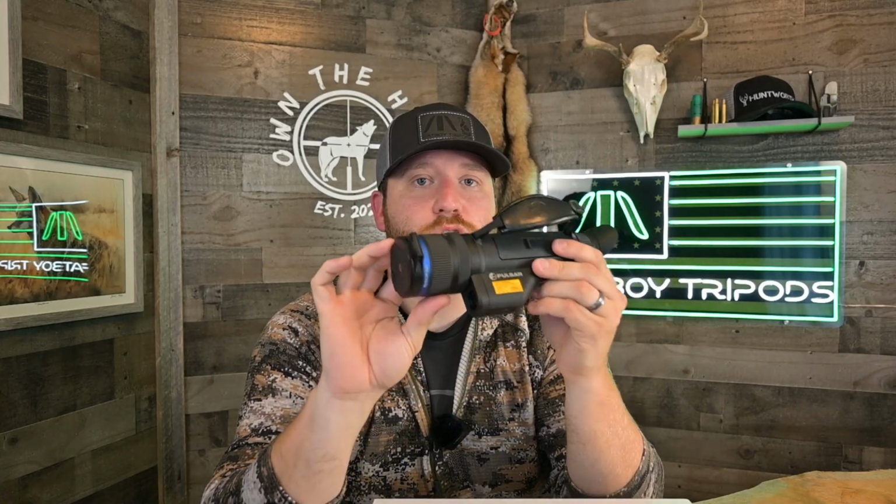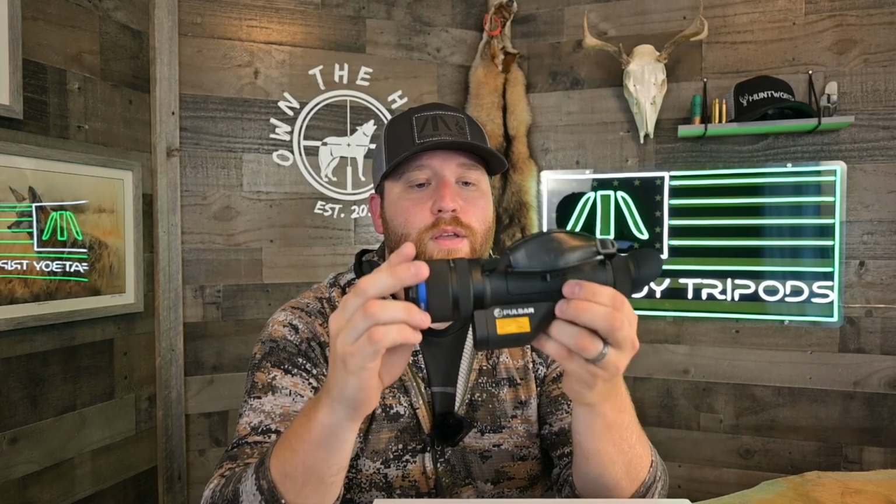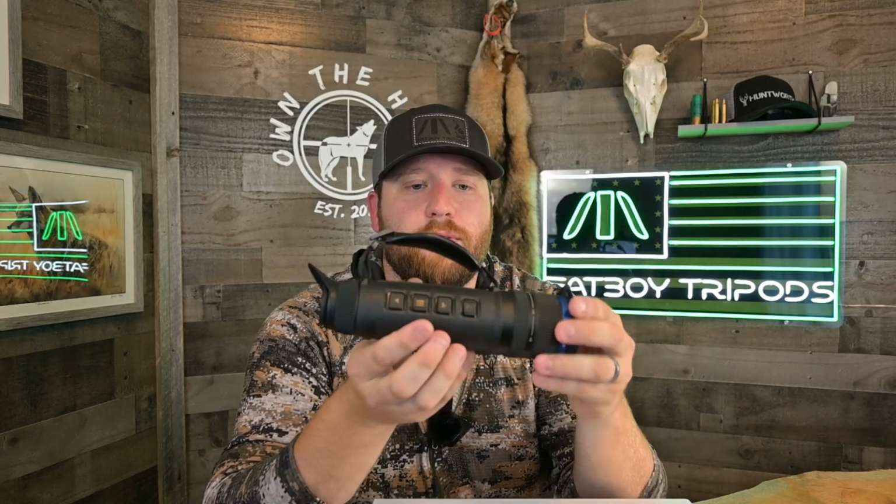I had no issues with this LRF unit. I thought it worked extremely well, just as well as it does on the Pulsar Thermion LRF units, the scopes. Really, really good LRF unit. Guys, I don't have a lot of bad to say about this monocular. I think it's a great unit.